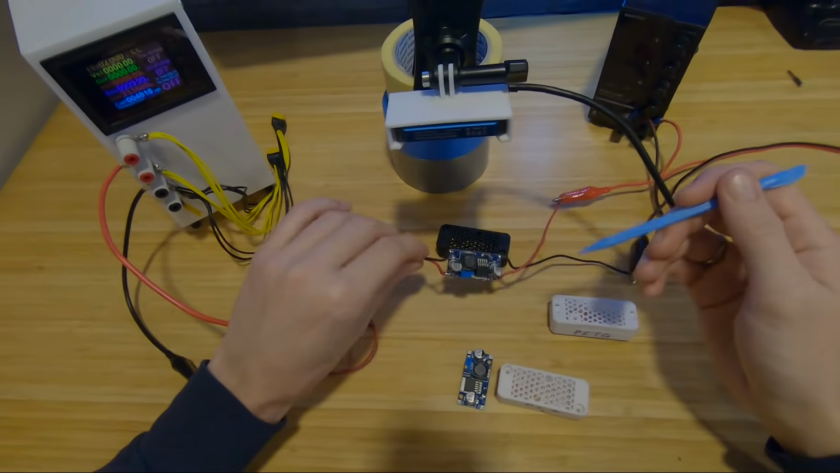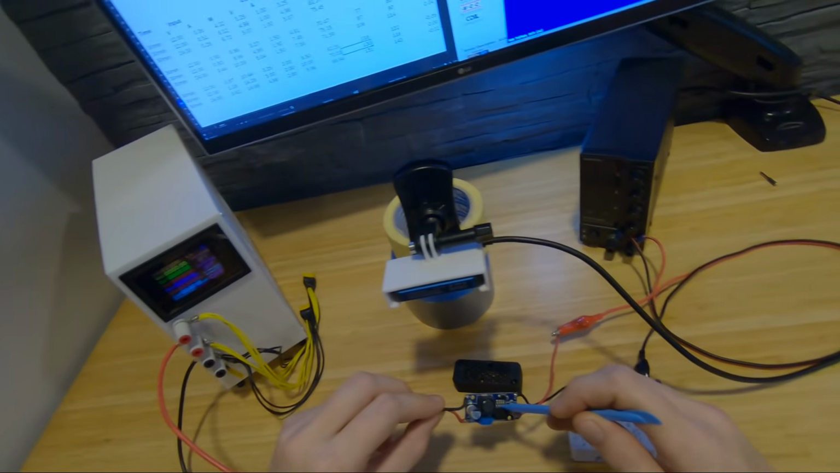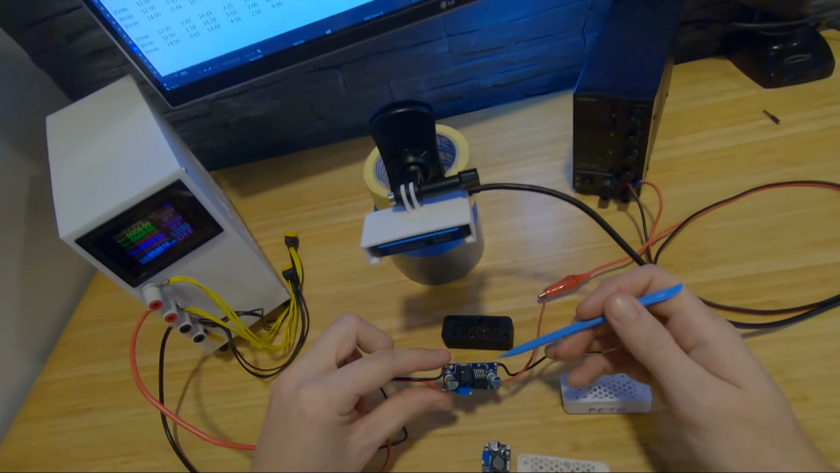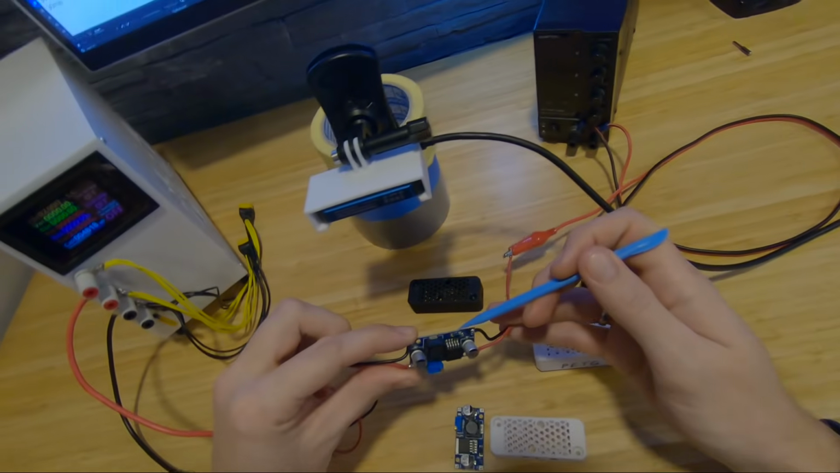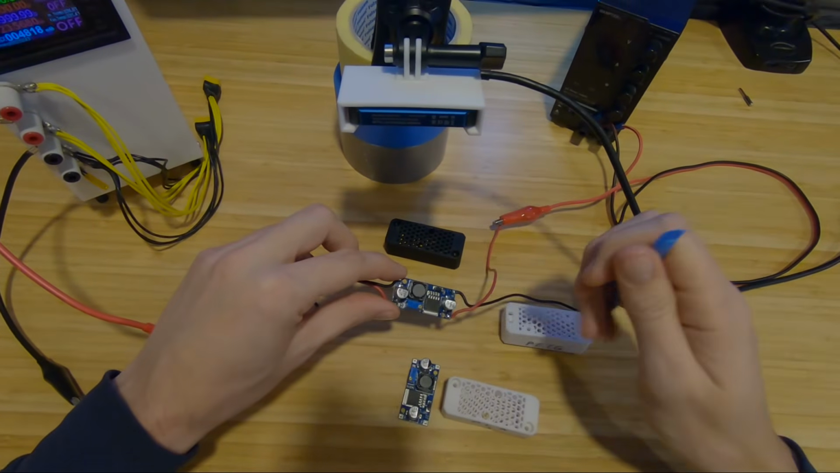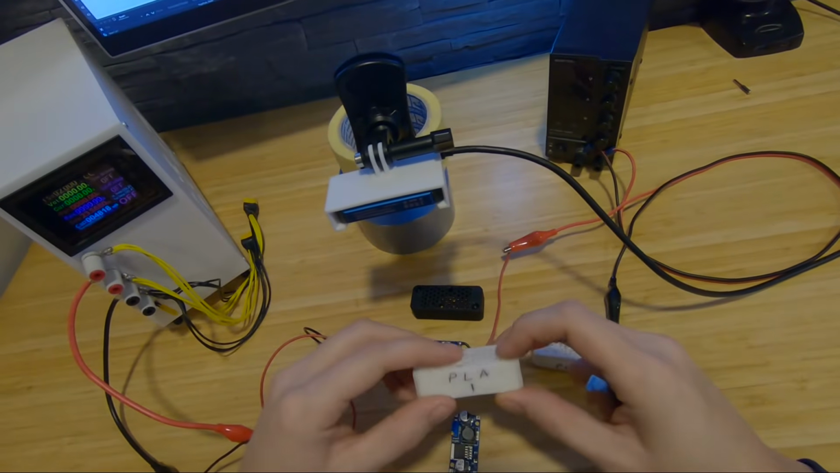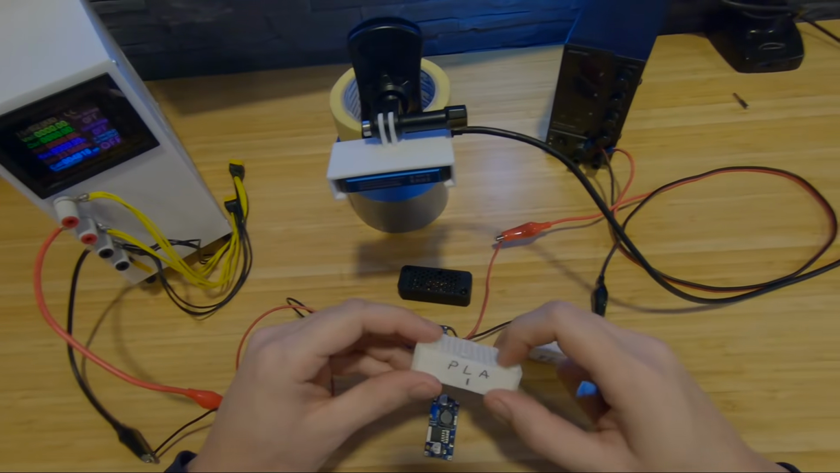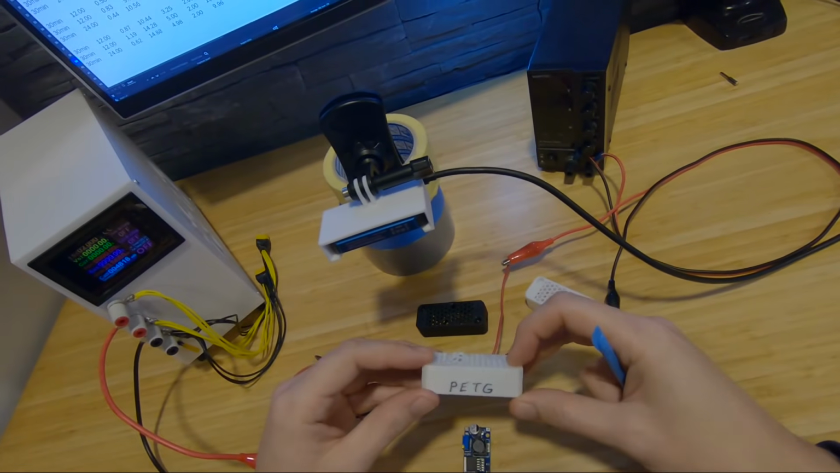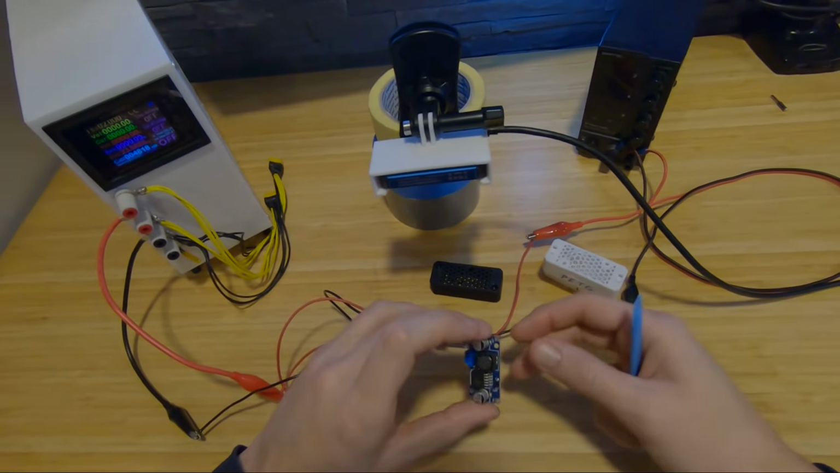Conclusion time. For this converter, I wouldn't go more than 1.5 amps, because at 2 we were over the rated temperature on the diode. For the enclosure, PLA less than 1 amp, PETG max 1.5, and that would be the max that I would use it unmonitored.